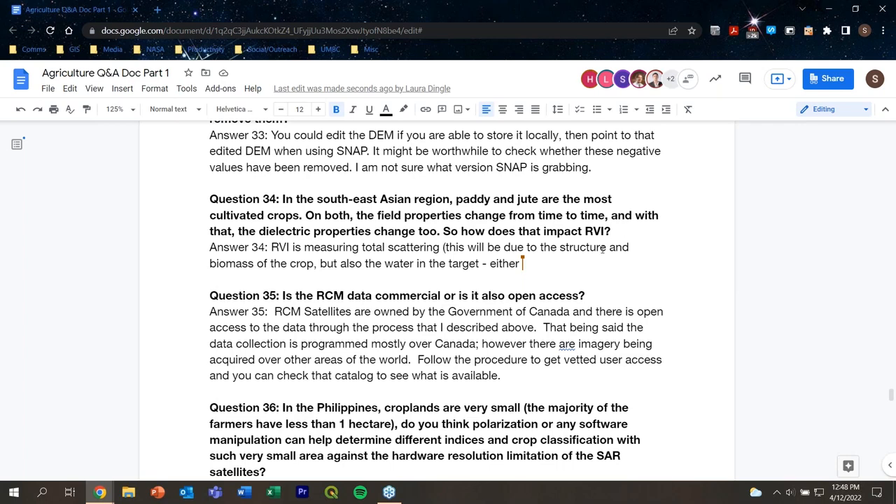And so with an index like RVI, it's going to be difficult to tease out what contribution is coming from changes in water and how much is coming from changes in the structure itself. There are other methods. We didn't talk about them in this lecture, but I mentioned before the water cloud model or other semi-empirical models.